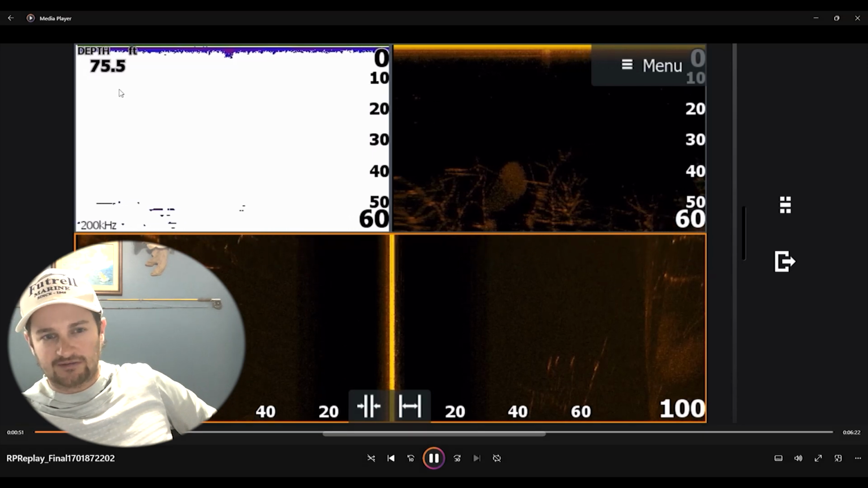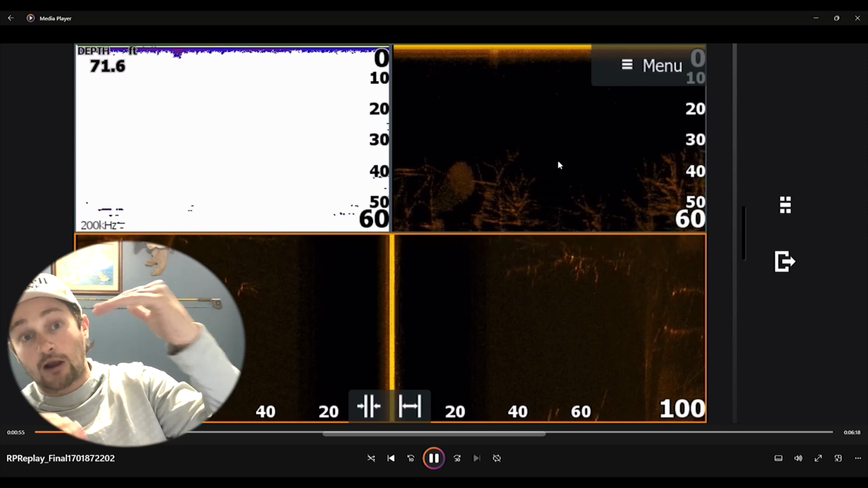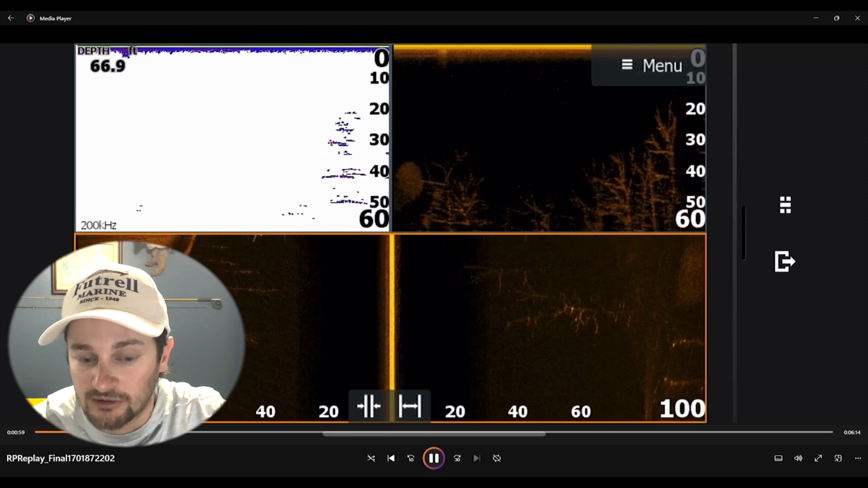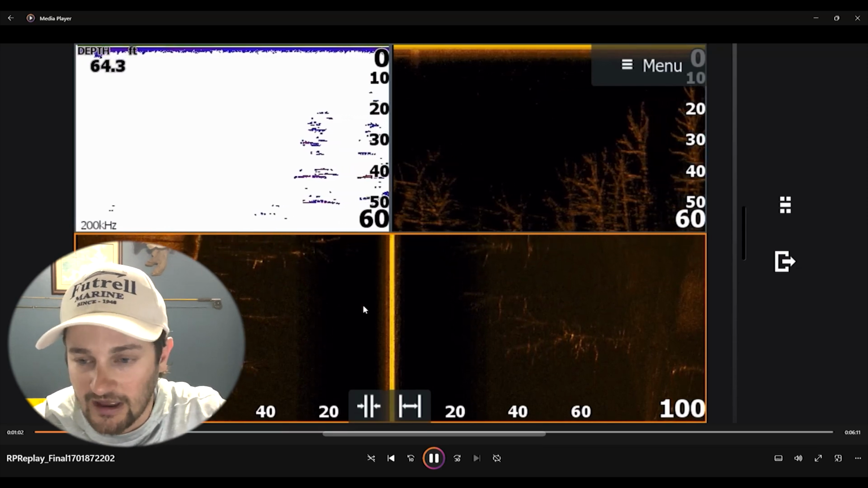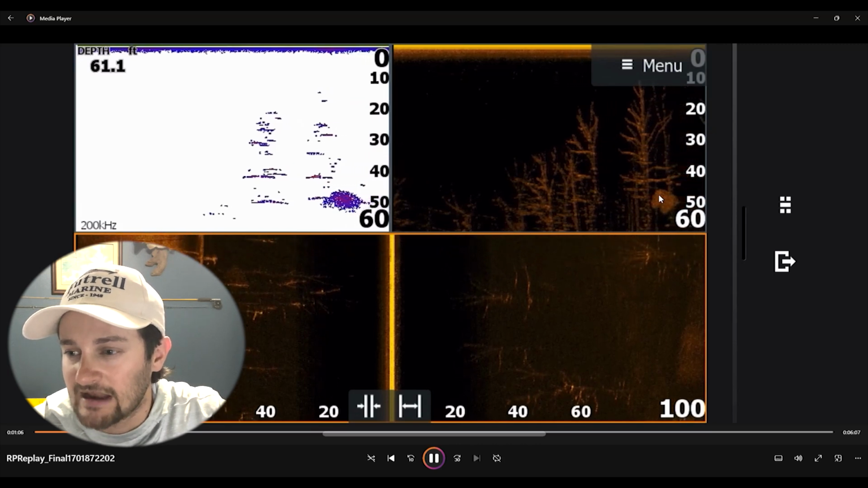Now these are trees. It's 70 foot. The reason I kind of had mine still at 60 is because I was looking for fish higher in that water column, okay? And then I can see these trees do get up here. So, trees on the side scan. There's the trees as you see here. Boom. The trees are getting higher. There's that bait down there.